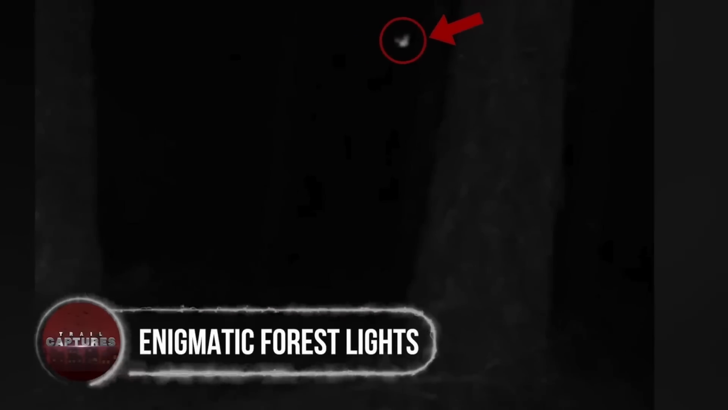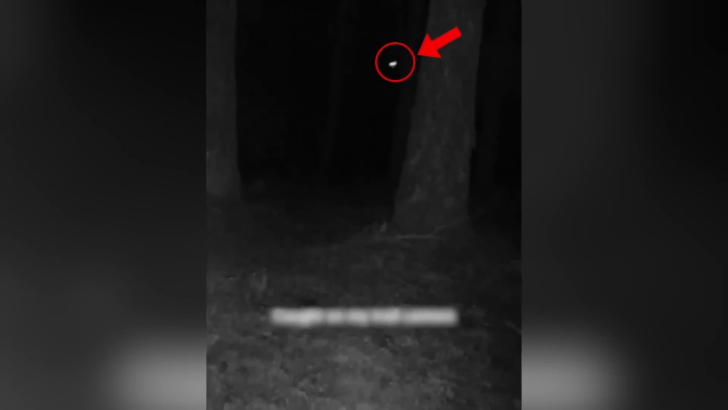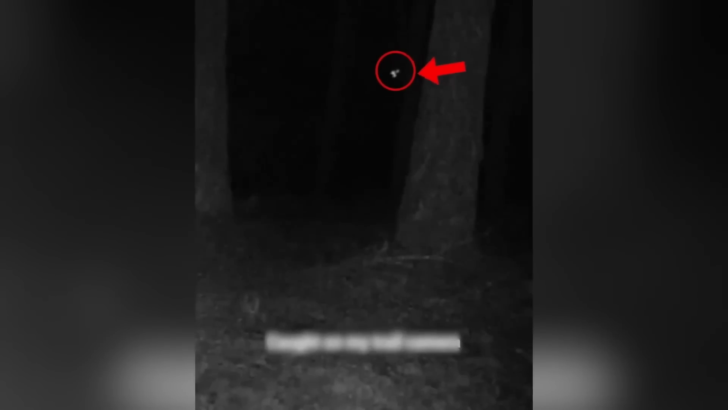Enigmatic forest lights. In this video, a mysterious scene unfolds during the nighttime tranquility of a dense forest. Strange lights flicker in the distance, appearing and disappearing, captivating the owner's attention. Curiosity ensues as there are no visible houses nearby, and few people venture into this remote forest, especially at such late hours.